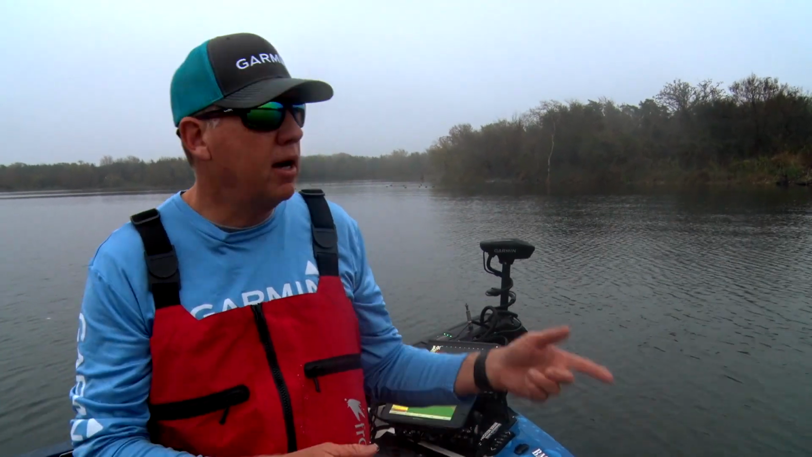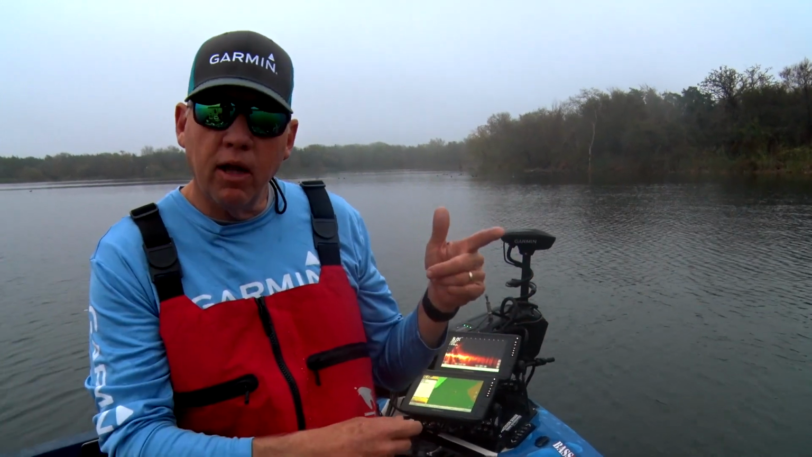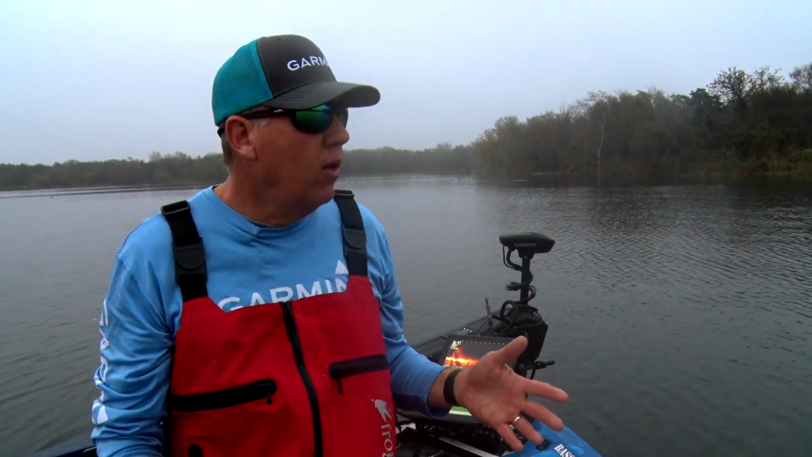So I'm kind of yo-yoing this lipless crankbait. I'm literally letting it tick the top of the grass and pump it up and let it fall, and pump it up and let it fall. And they're hitting it on the fall.